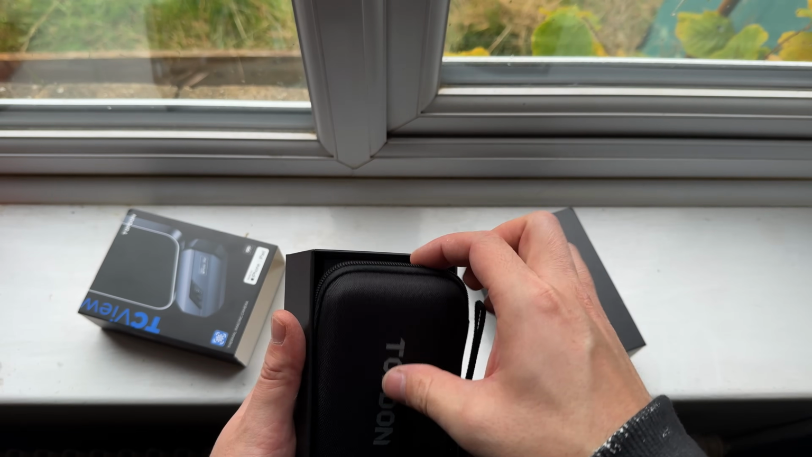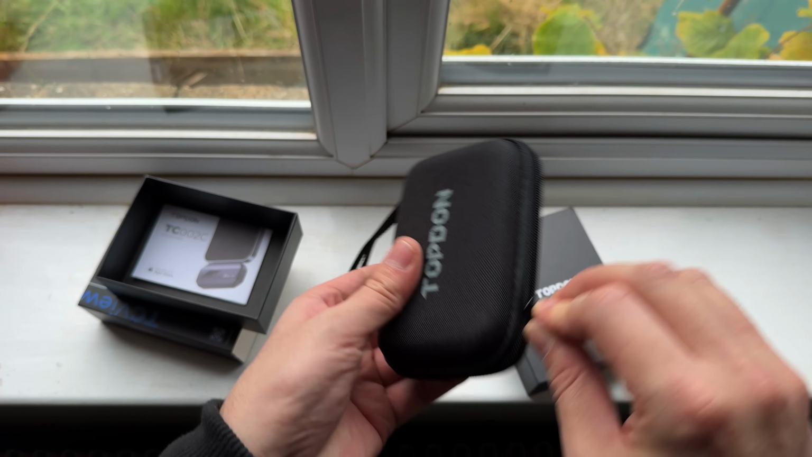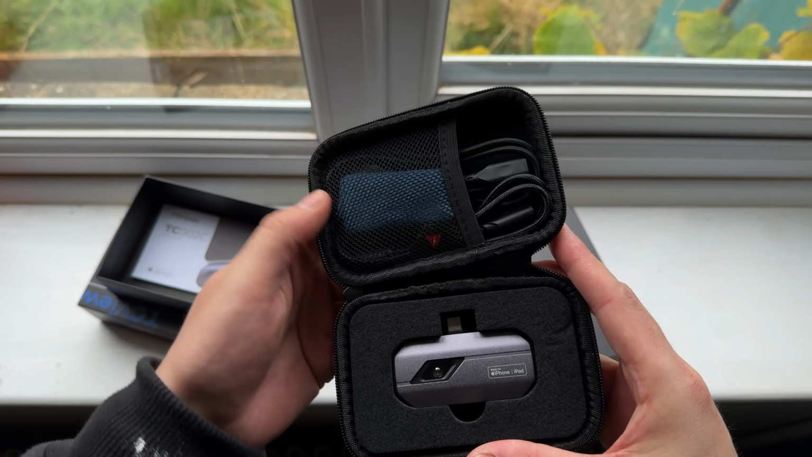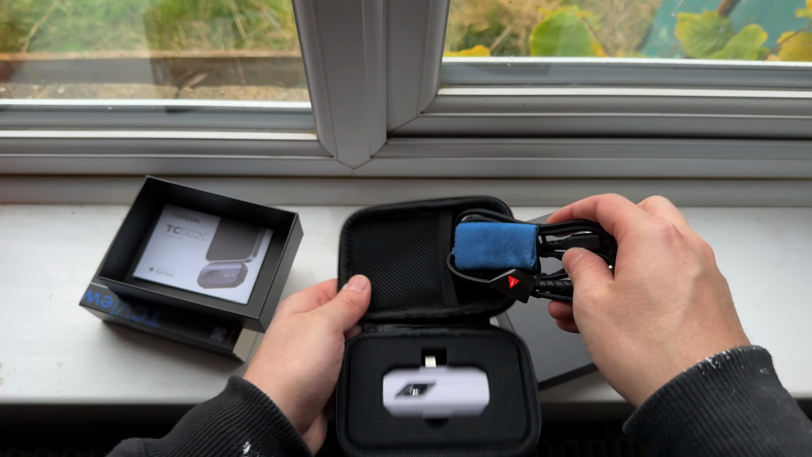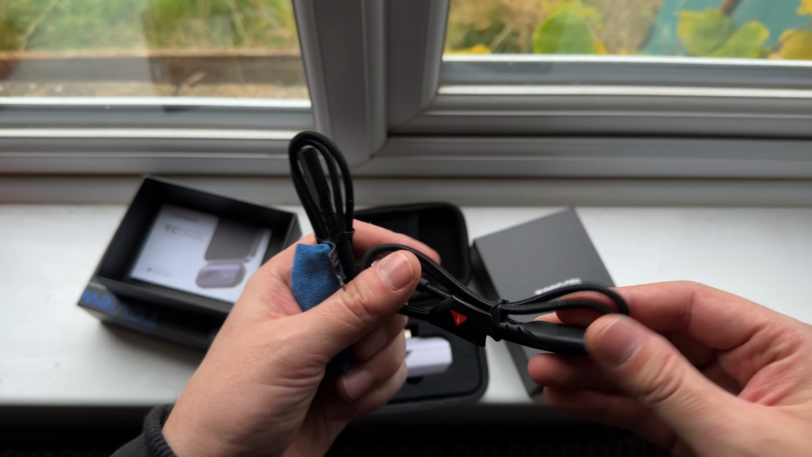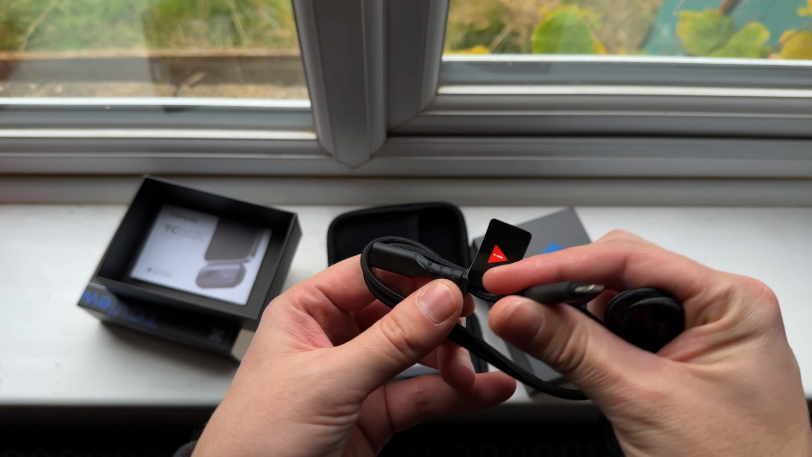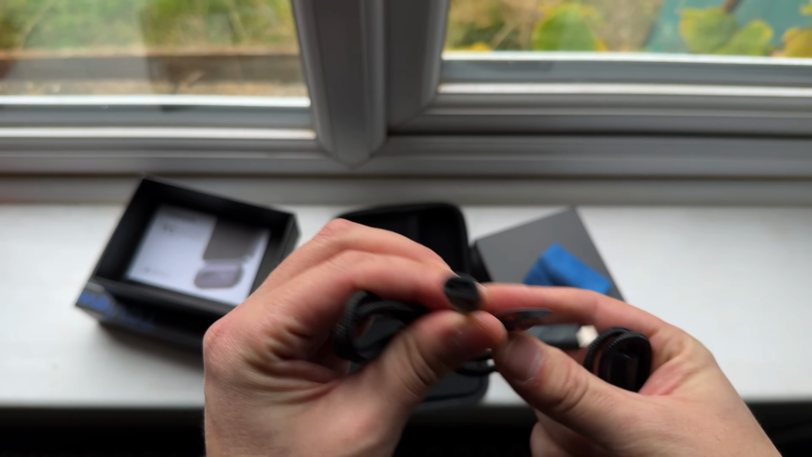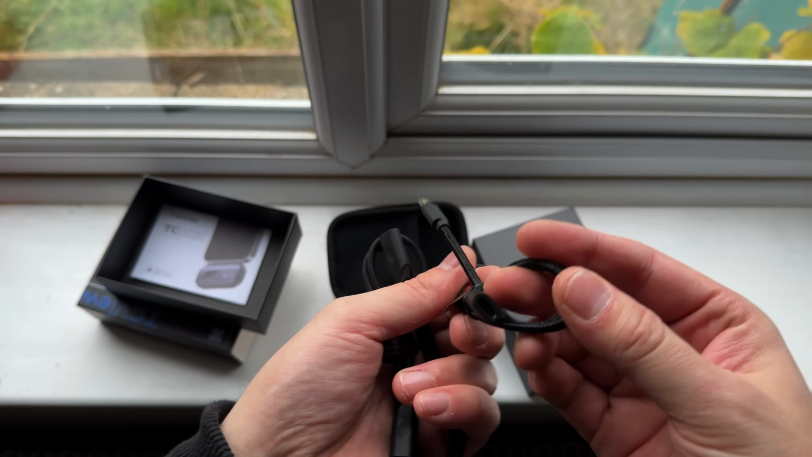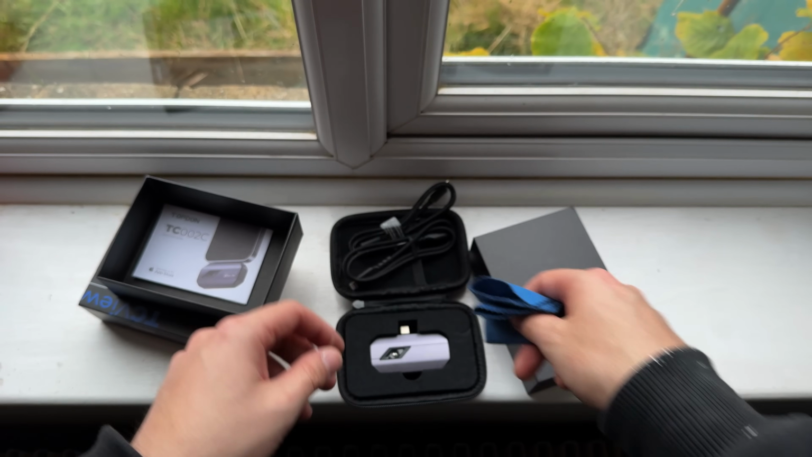Oh, it comes in a very nice case. Always happy to have one of these hard cases. So we open this up. It should be nice and simple, plug and play. So we have in here some conversion cables in case someone's got the old iPhone or like me who's got a new iPhone. Very handy. So from Lightning to USB-C or just a USB-C extension cable as well. Very, very good. A nice cloth to keep it clean.